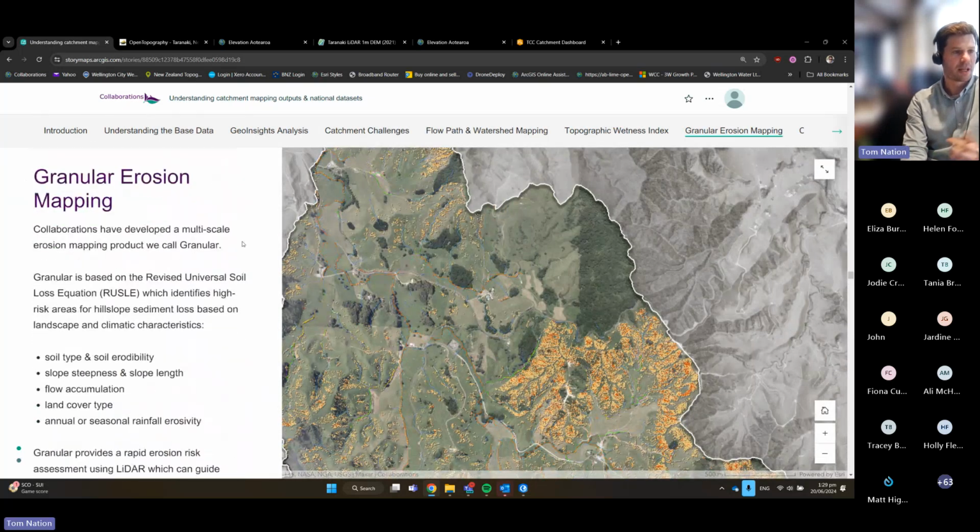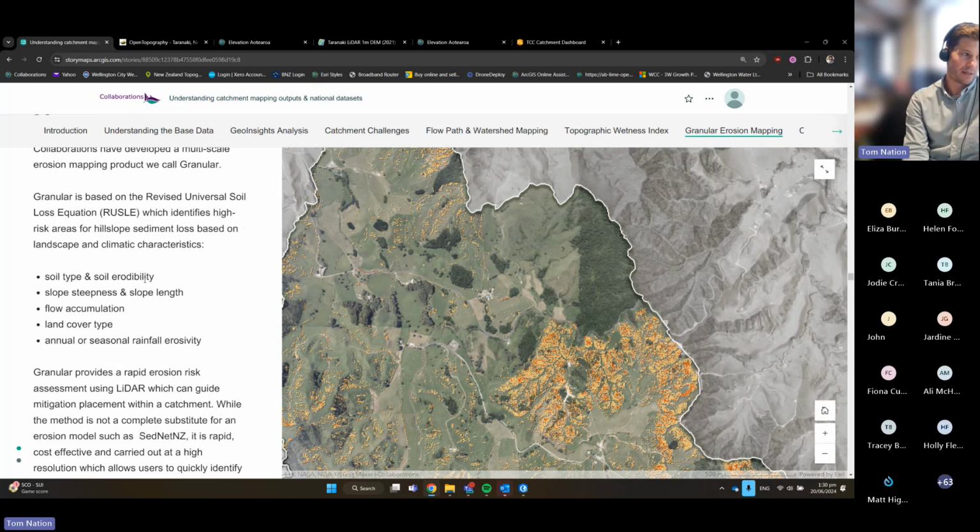So we've called it granular. That's our term for the work that we've been doing, which is similar to some other products out there. I think in this case, we've been able to leverage the high resolution of the data, the 1 meter scale. And so it is based on the revised universal soil loss equation. It takes into account characteristics like soil type, soil erodibility, steepness and slope length, and that's from the DEM, the LiDAR. Flow accumulation is as well, land cover type, and the rainfall.